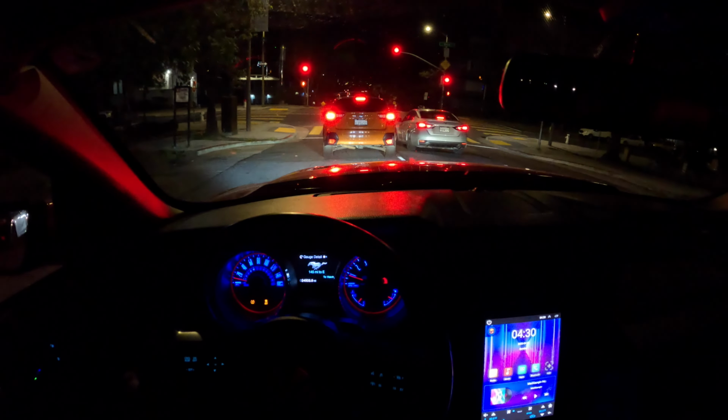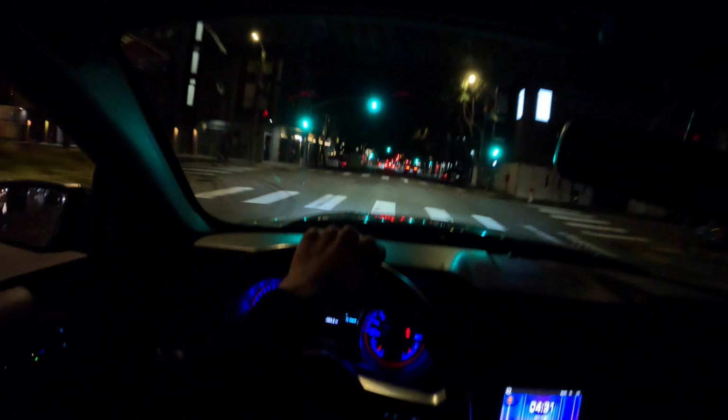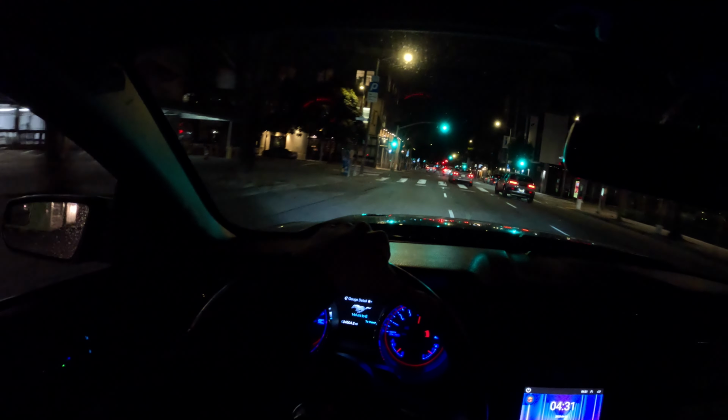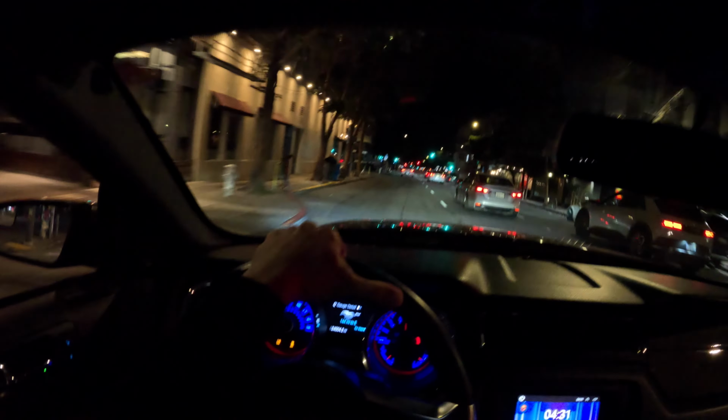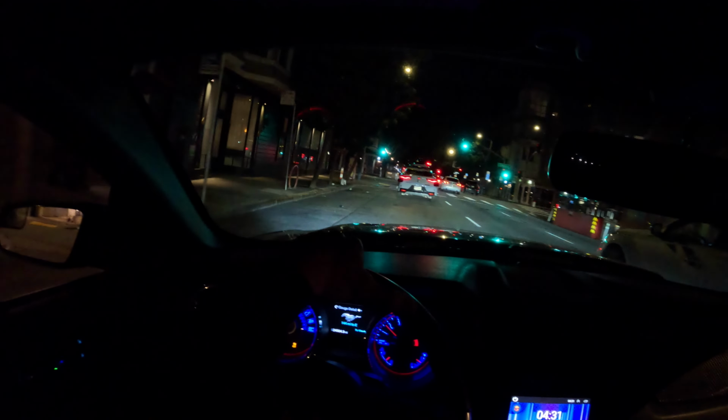This is why I don't like Mexico, bro. This is not supposed to be like this. Why does it say one way, but everybody's going straight? I told you, everything here is legal. Even if you're illegal, you're illegal. This is why we buy Teslas, because these guys don't know how to drive.